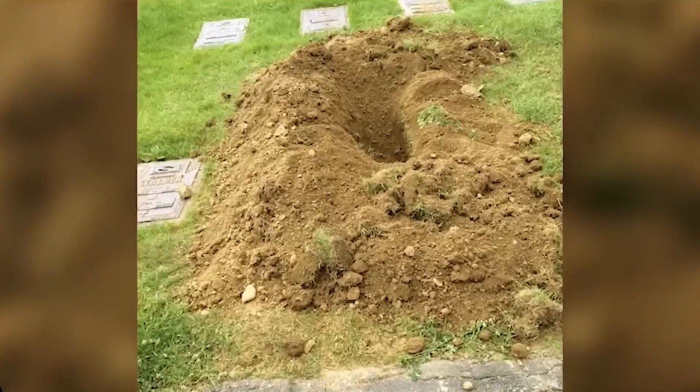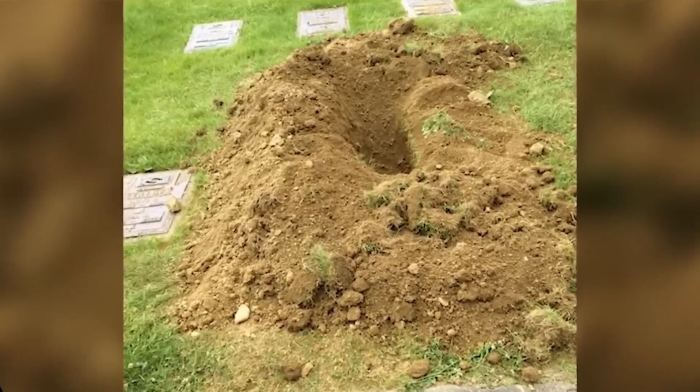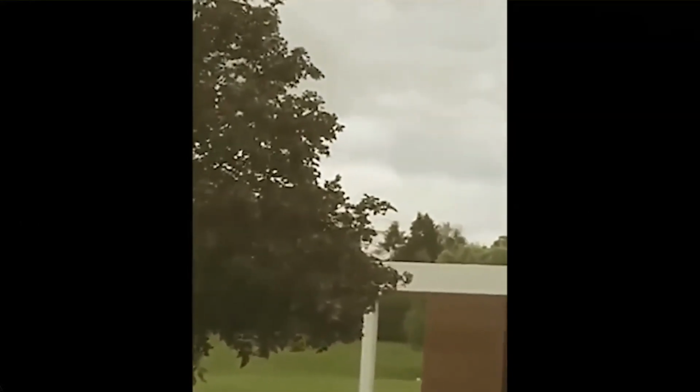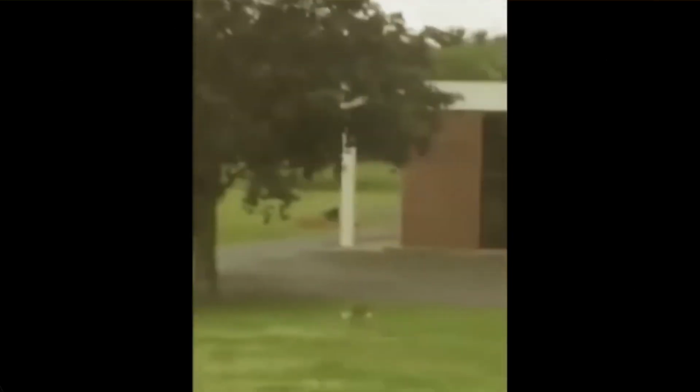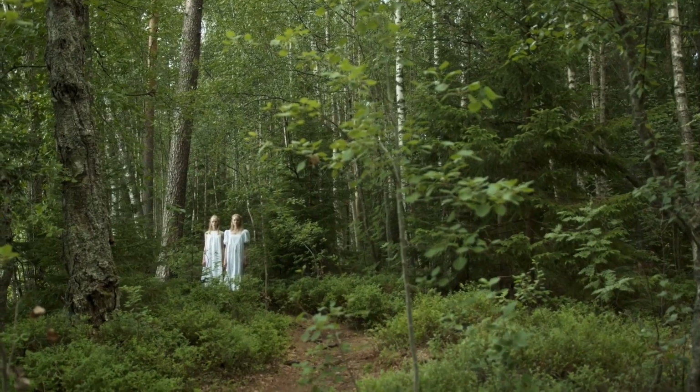Colleen, after seeing this video, felt compelled to visit the cemetery herself. Upon her arrival, she found a fresh hole in the ground, evidence of recent excavation. However, the mysterious figure responsible for the hasty digging had disappeared, perhaps much to Colleen's relief. The question remains, was this video capturing a cryptid in the graveyard, or was it just a deeply troubled individual performing a morbid task?